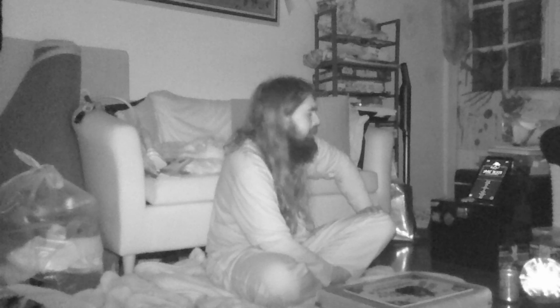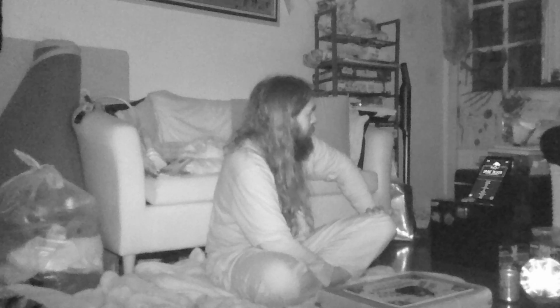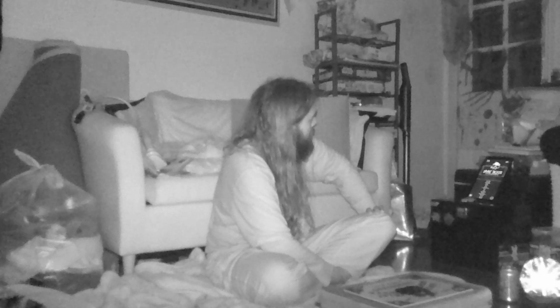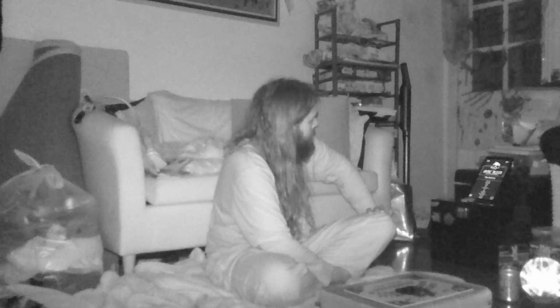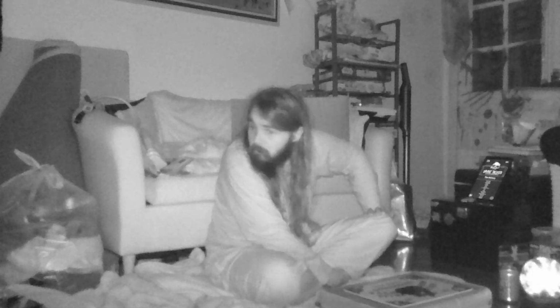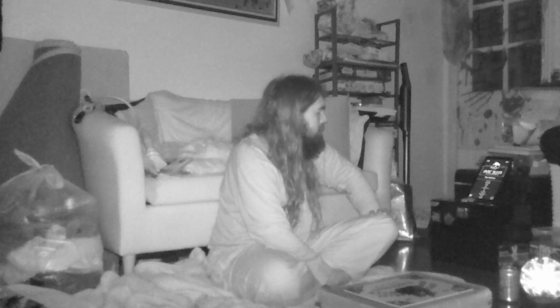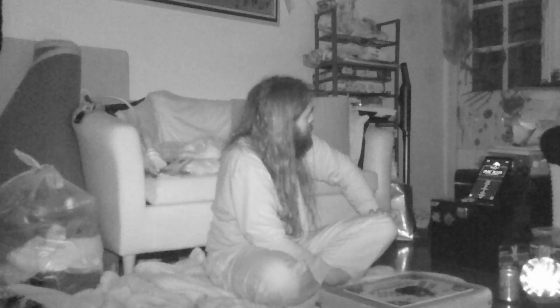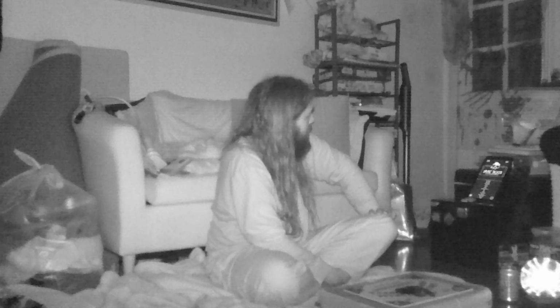That's why I just suddenly stopped and looked over there, because I could hear rustling. I was like, what is the rustling? Oh, it's the thing from the door. The battery. The battery? I mean, that's still going. It's still going. I can see that properly moving.